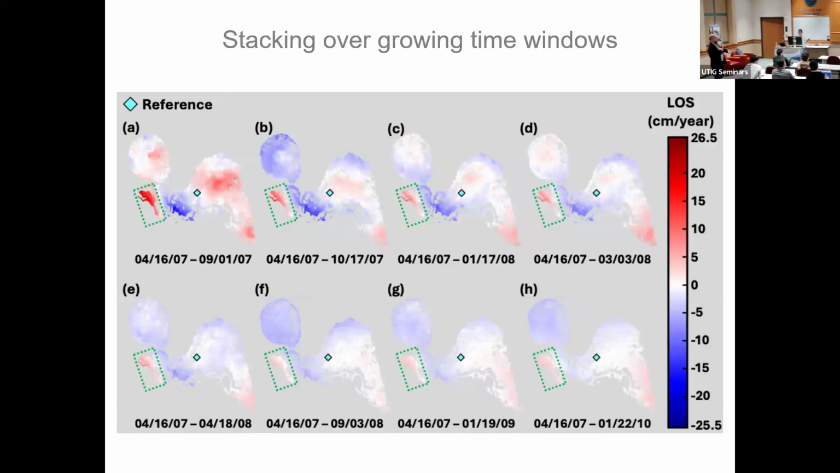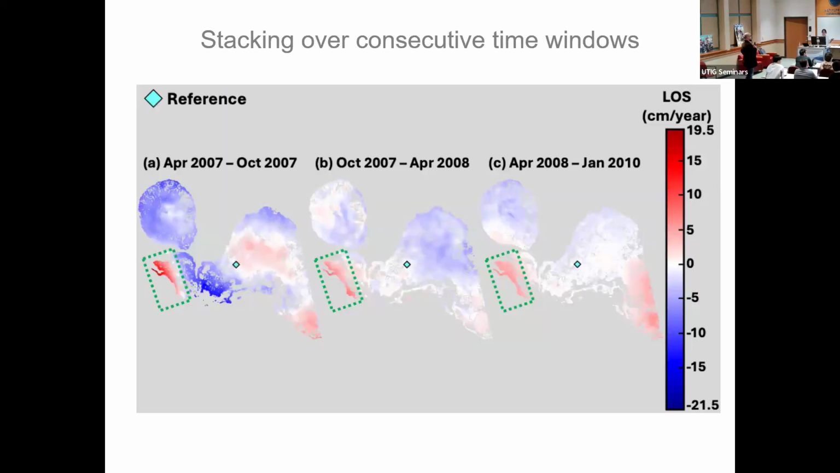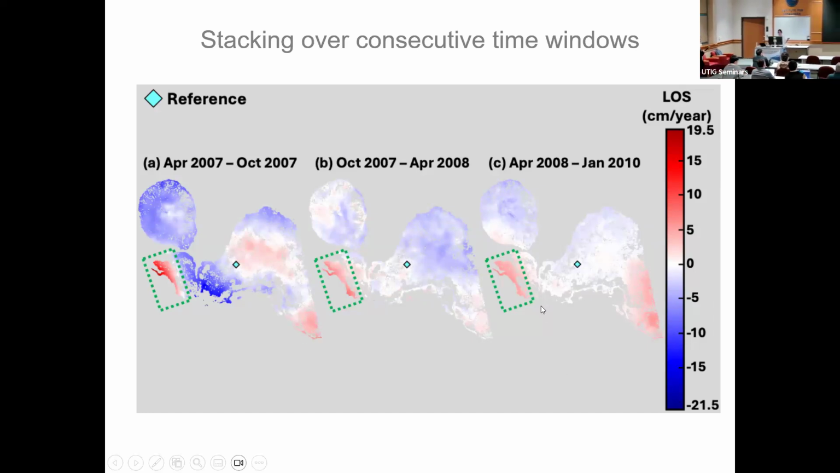But the thing in the southeast that Jung was talking about is different. You can see it in this plot too. The small part, yeah, this one. It's just not as prominent here. You can see it's not here, right?